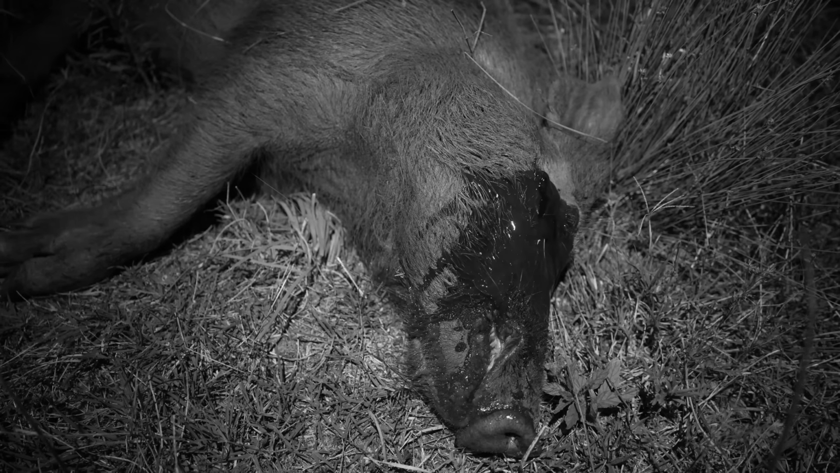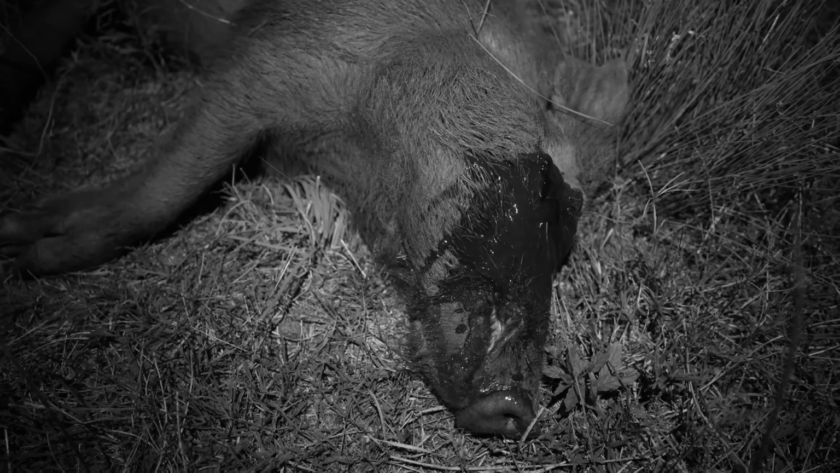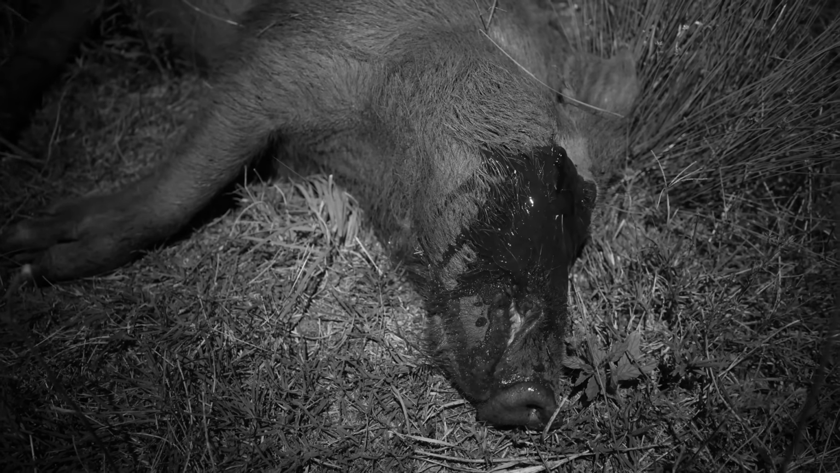I'm always telling my children not to spill the tomato sauce. That's obviously what's happened to this little boar as he walked in towards me to 17 metres. I don't know what he's doing. I think he's having a sleep. He just must have spilt that sauce as he went down.